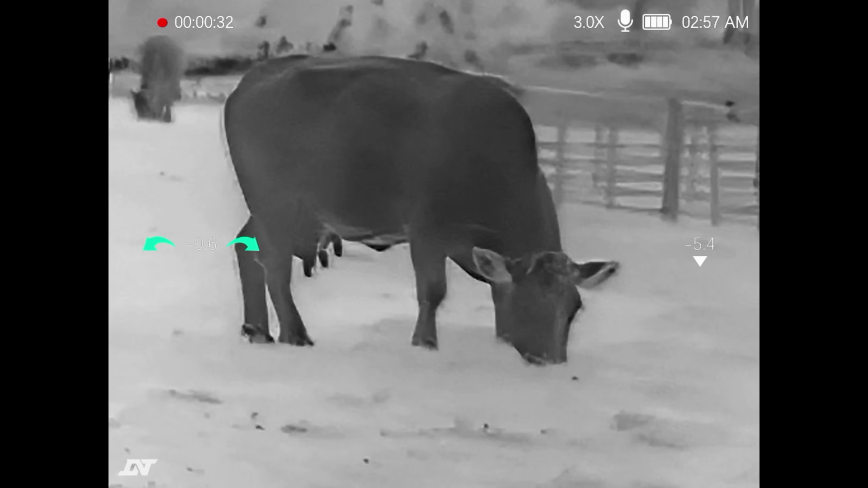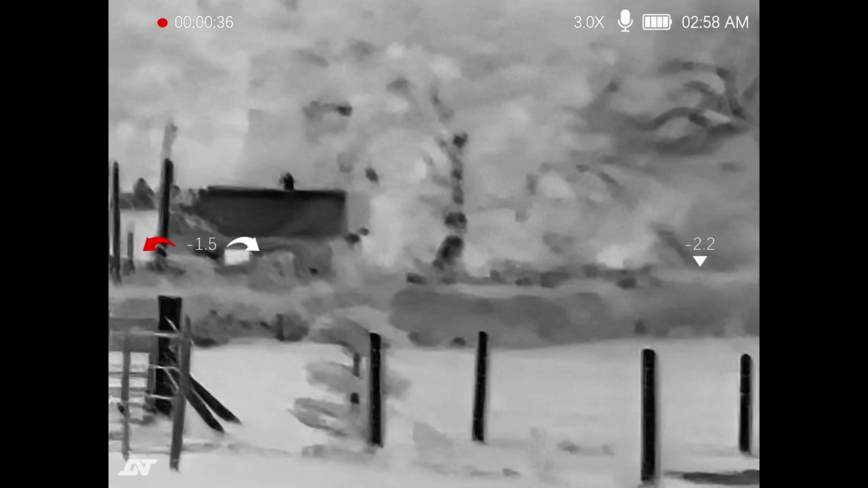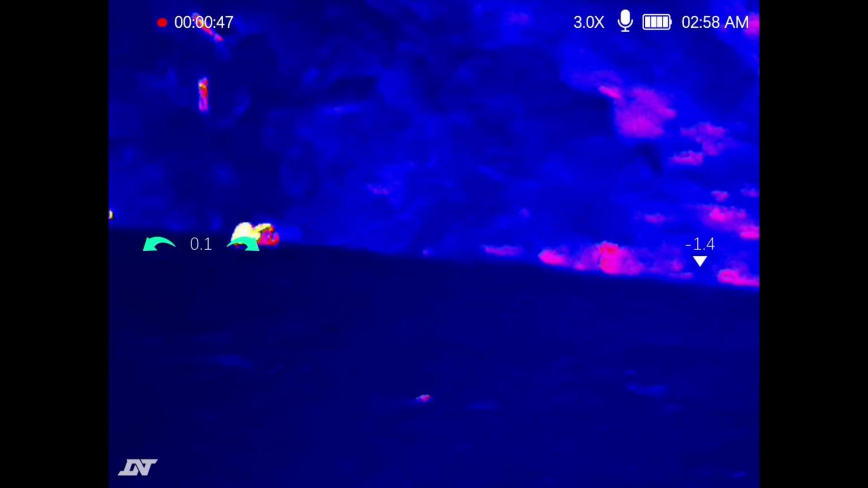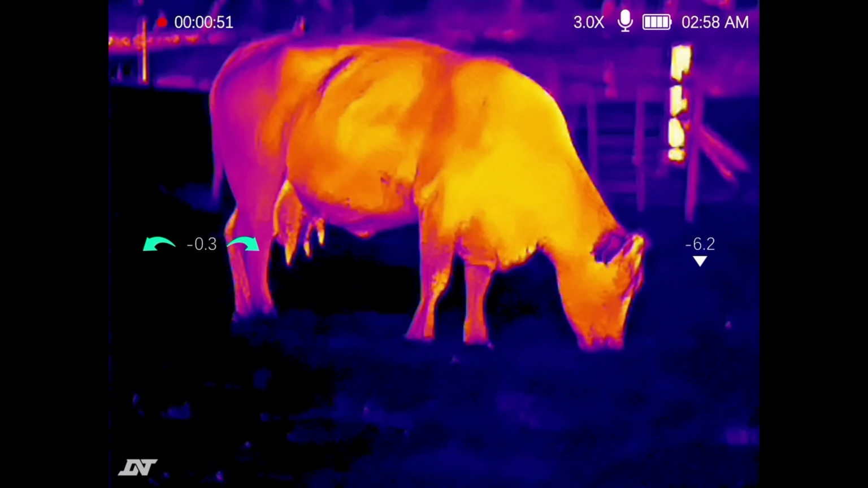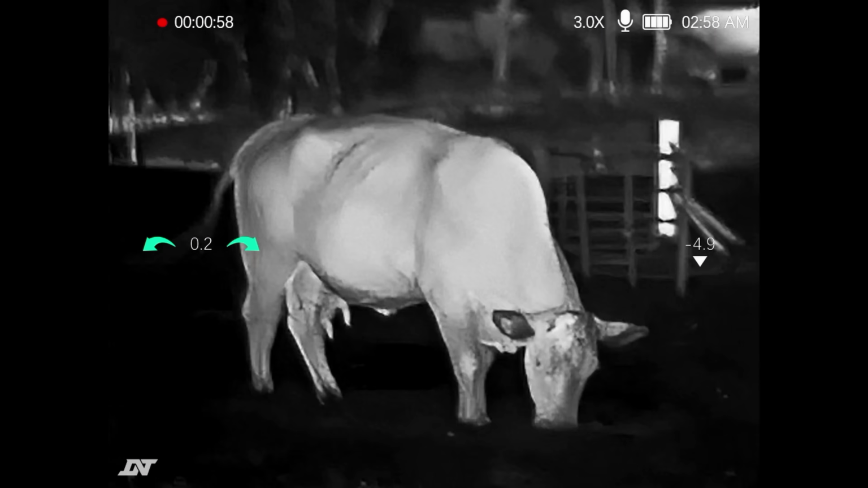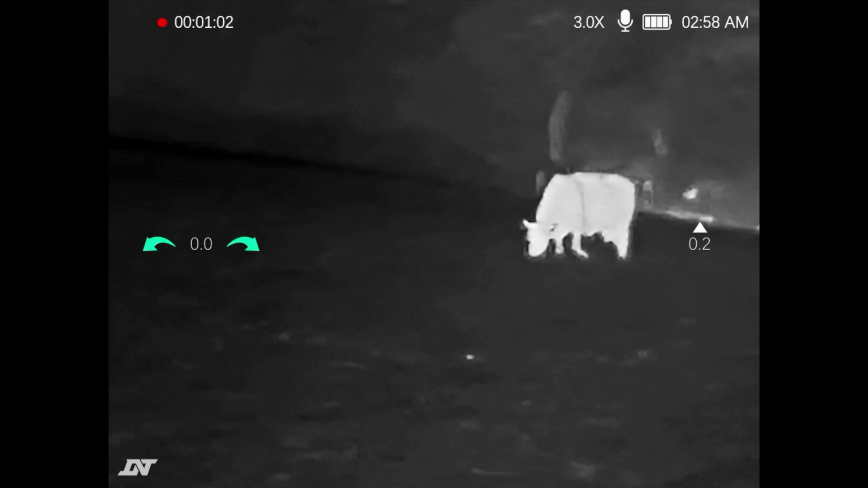That's black hot. That is incredibly good. And look at the scenery as well. Just look at everything. Look at how good that looks. So that is on red hot. This is the one we all recognise. This looks like Predator. Is that the Predator one? That's iron hot. And there you go. Preferred method is white hot, to be honest. I prefer this one. I find it easier to spot stuff. But look at that.